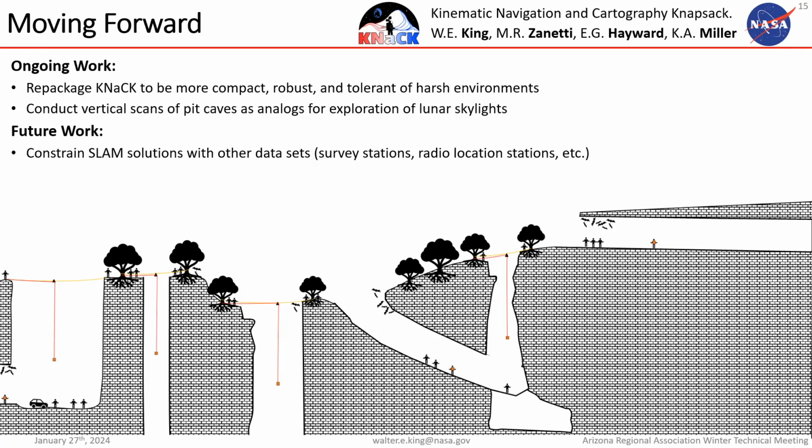And the other thing that's sort of right on the horizon is we're planning to do some scans of vertical caves. So we have the equipment to do a high line and a haul system and all that. And we're hoping soon, once we get some logistics and approvals and all that worked out, that we can go out and lower this instrument down into some pits and see what sort of data set we get from that. And so that's a good analog for hopefully one day in the future sending an instrument like this down a skylight on the moon or on Mars. And yeah, so that's the motivation for that work.